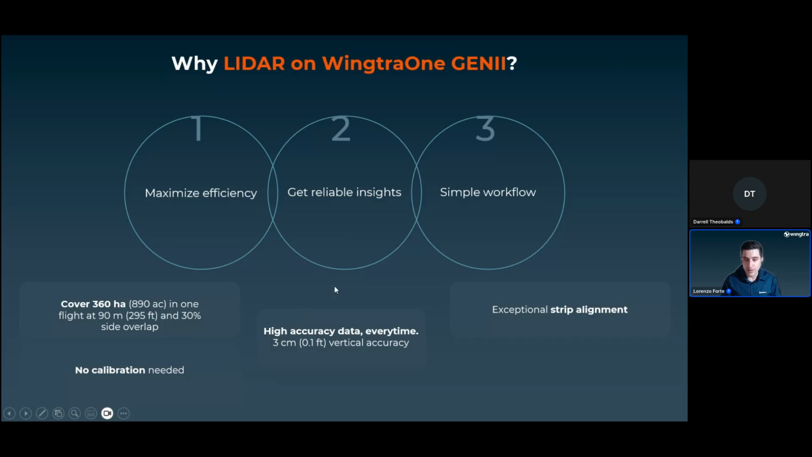And the simple workflow, meaning that there is exceptional strip alignment thanks to the integration of the components of this payload, which we'll have a look at in a second. You get a seamless workflow in terms of getting strip alignment completed. And a simple system to use means that you spend less time learning, getting familiar with the system, but you can get up and running really fast, start collecting data.